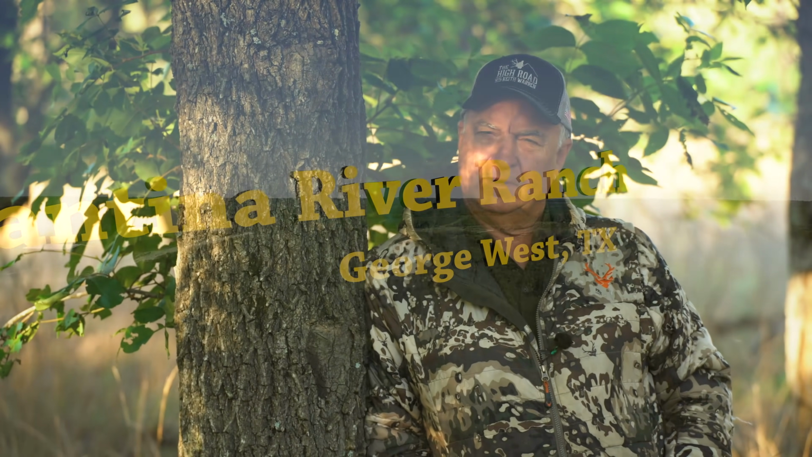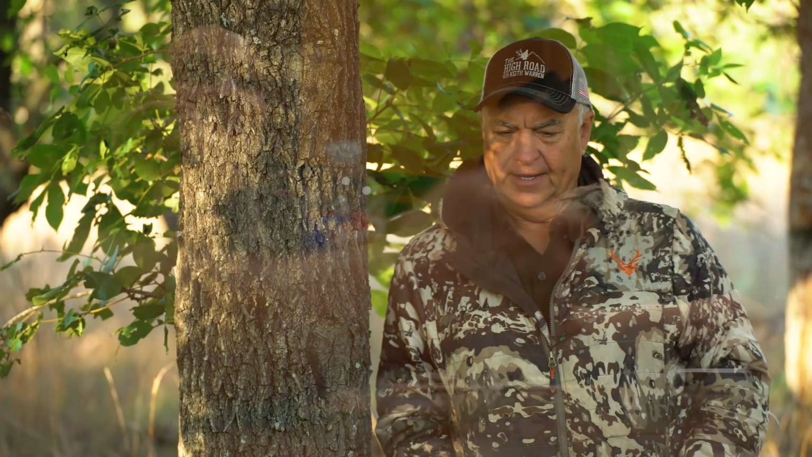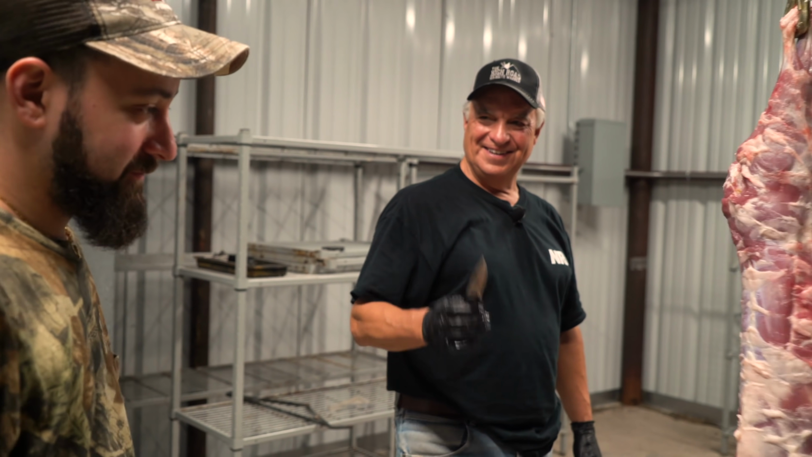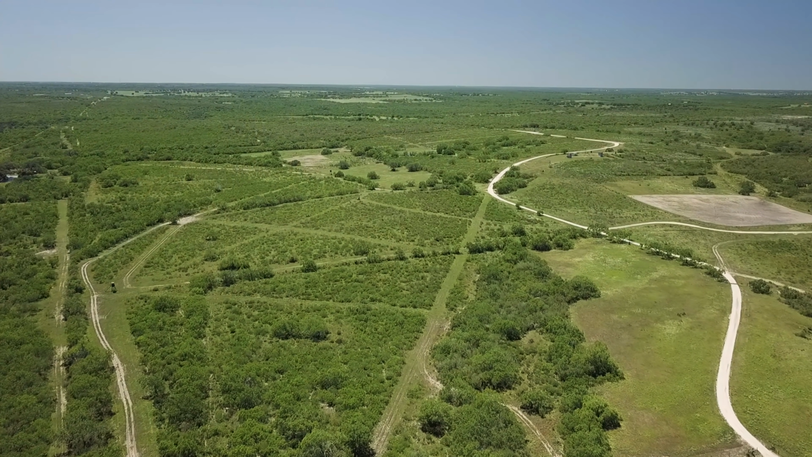I love going hunting with new people, and sometimes it works and sometimes it doesn't work. But with Tyler, he's the perfect guy to go on a hunt with. And so I can promise you one thing, we're gonna be doing a lot more hunting together in the future because the chemistry is there in this relationship. I'm looking forward to getting to know Tyler better and going on many more hunts with him.